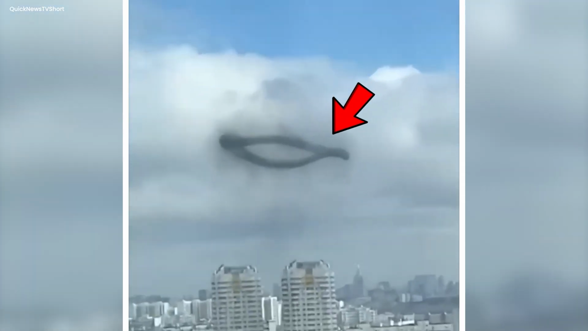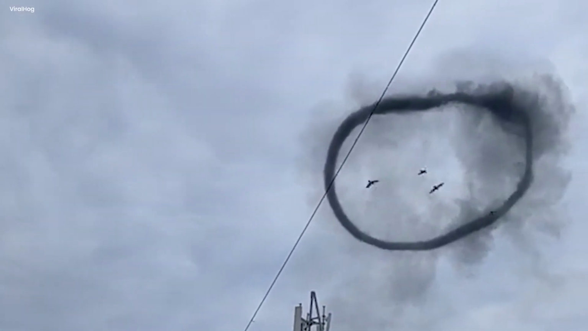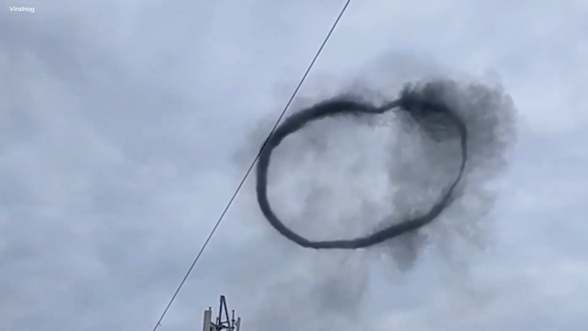A black ring. In the video, there is a mysterious black smoke ring floating above a group of buildings. The ring appears solid and perfectly circular, clearly separated from the sky. The origin of the smoke ring remains unknown, leading to various theories about its nature.